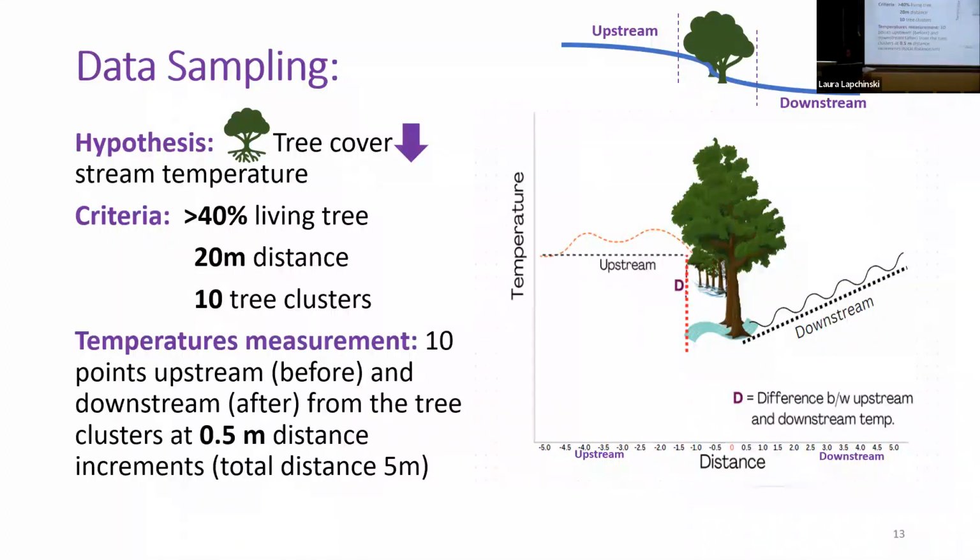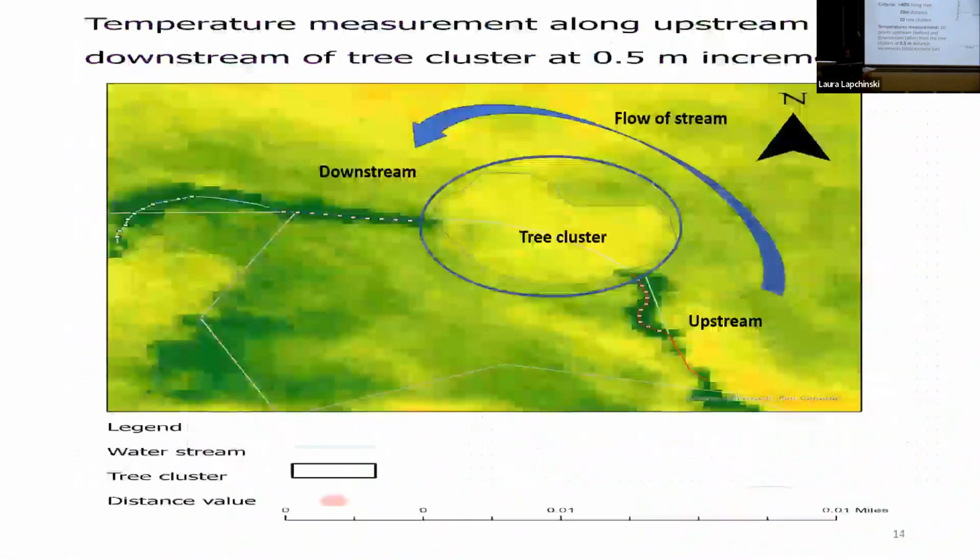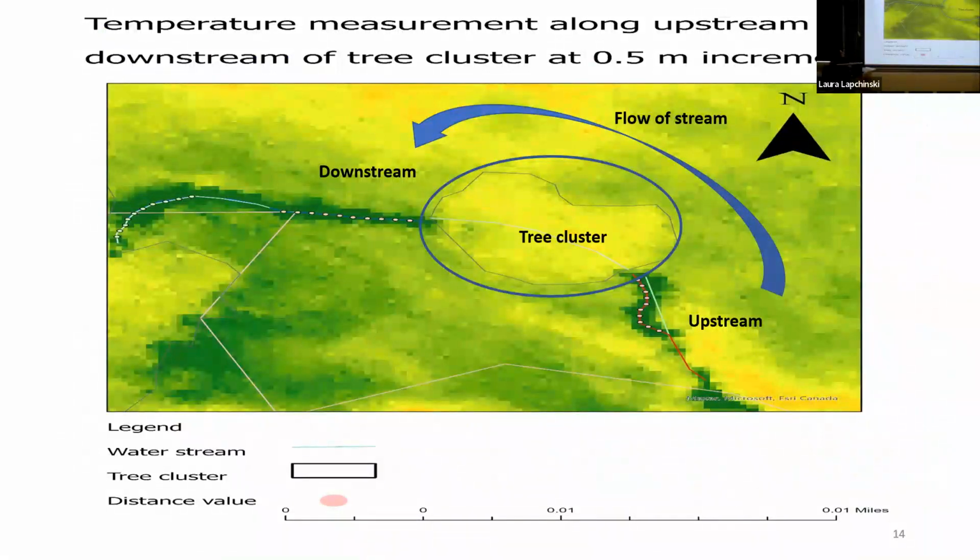Temperature measurements were taken at 10 points upstream and 10 points downstream at 0.5 meter increments, for a total distance of 5 meters. This is how I collected data in ArcGIS Pro. This is the tree cluster with the upstream points and downstream points. The flow of the stream is in the direction the arrow shows.